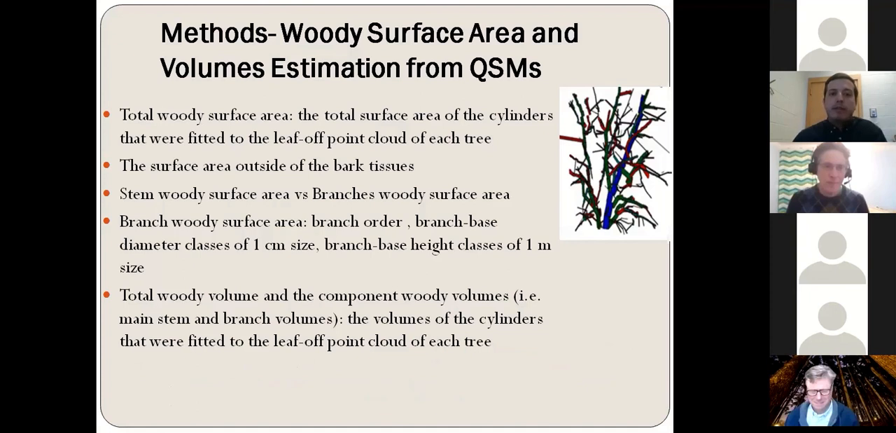So after we created the quantitative structure models for each tree from their leaf-off point clouds, we also estimated the total woody surface area, which is the total surface area of the cylinders that were fitted to the leaf-off point cloud of each tree, as you see in the figure here. And here, when we talk about the total woody surface area of trees, we really mean the surface area outside of the bark tissues.